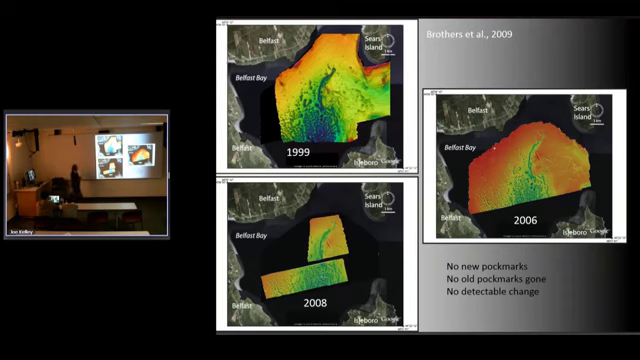Laura Brothers' work was to look at time series with the U.S. Geological Survey's multibeam and positioning systems. And the bottom line was we found no new pockmarks had formed over this interval, which is not that long. No old pockmarks were filled in or gone. In fact, there was no detectable change. They put a plus or minus on detectable change at about 5 horizontal meters, meaning there could be slightly different offset, but that was assumed to be based on just navigation errors.